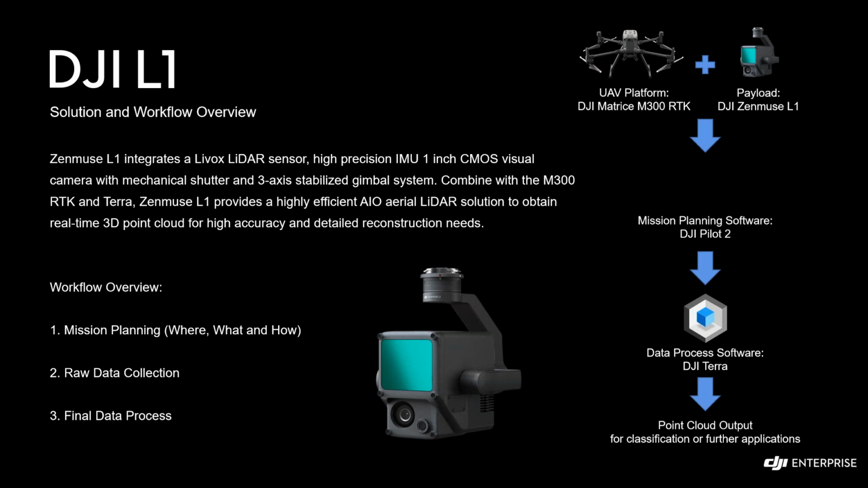The mission planning part is exactly our software. The Pilot 2 app is essentially the solution designed for mission planning. Where you want to fly the mission, you just need to define the boundary within the Pilot 2 app, and what you are scanning specifically. And the DJI Pilot 2 app is going to generate a flight route based on the boundary you selected. How you are going to fly the mission, based on what scanning pattern, what sampling rate, and what speed, can all be configured within the application.